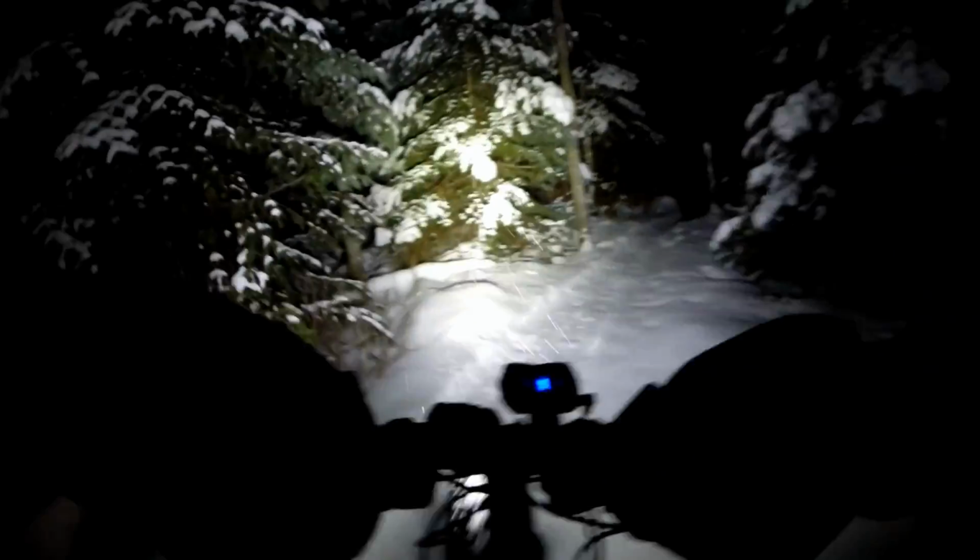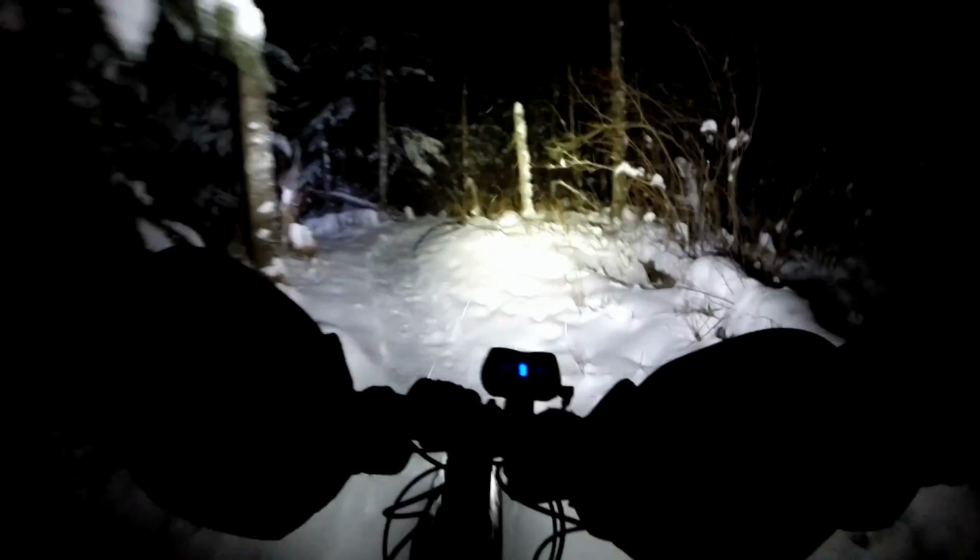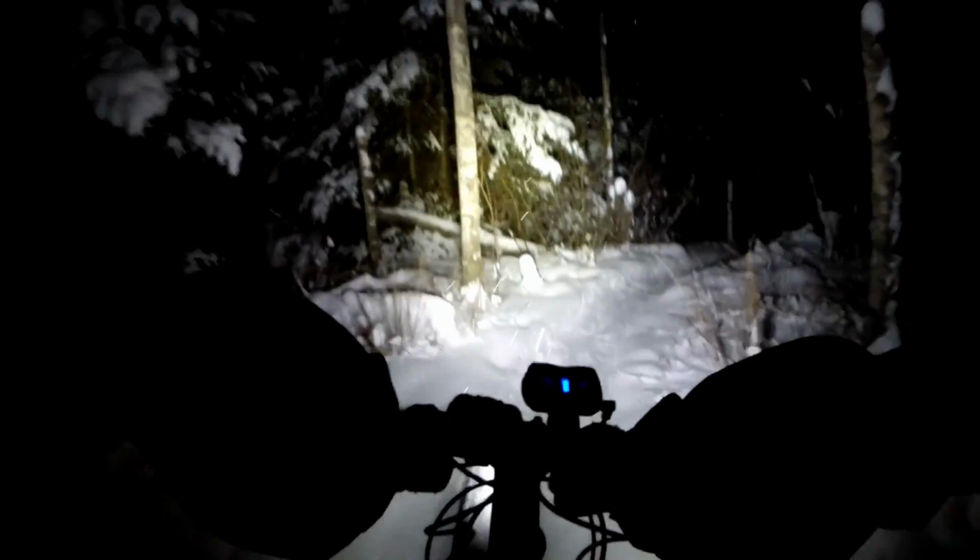Shouldn't complain. Someone came out here to specifically pack this down for riding. Shouldn't complain about them volunteering their time at all. We're gonna stop and let even more air out of these tires.